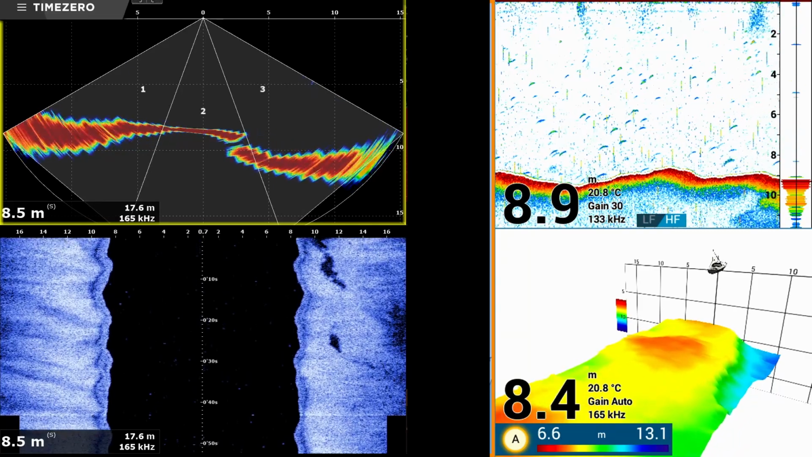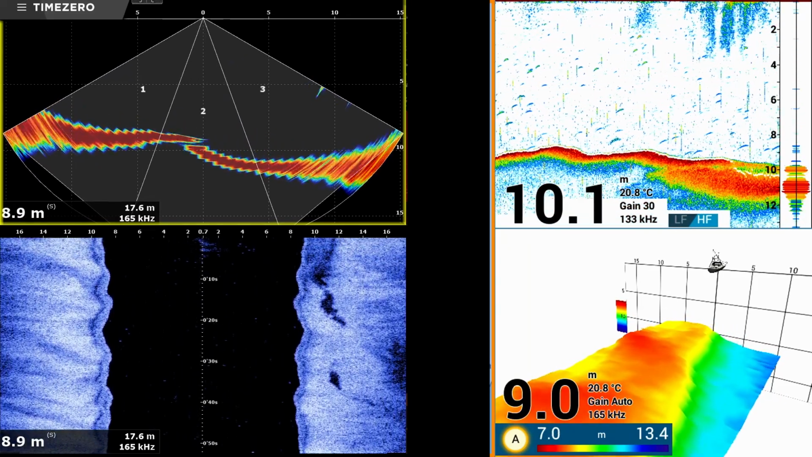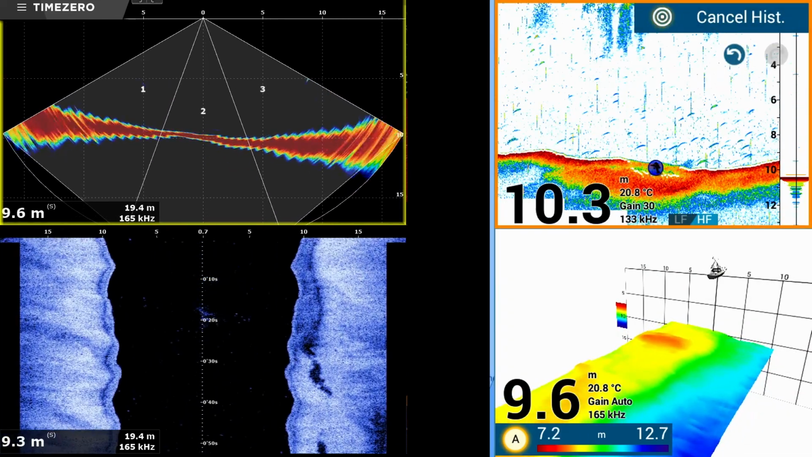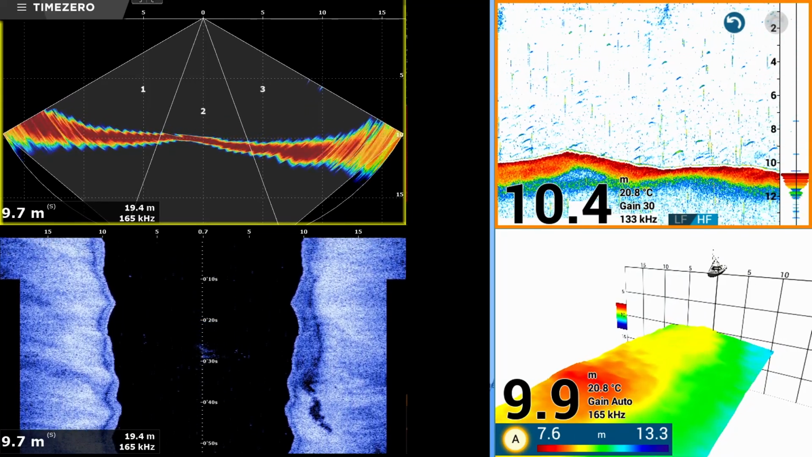G'day crew. Do you know what you're looking at on the screen at the moment? I expect most of you will know what it is. It's a few screen captures from my sounders. The really important question though, can you interpret what you're seeing and understand what the bottom looks like and where